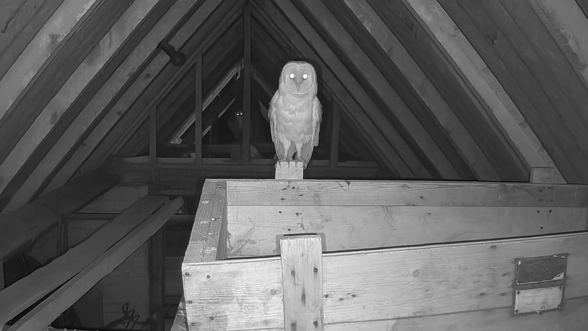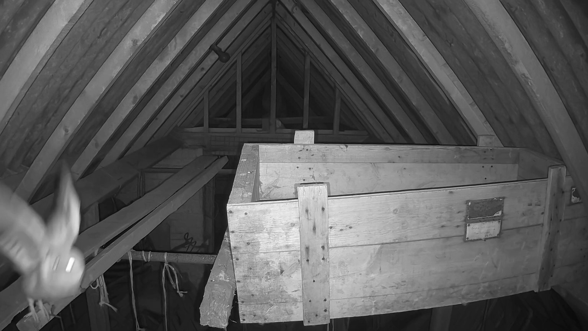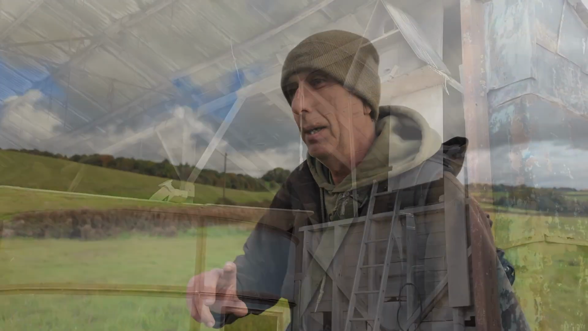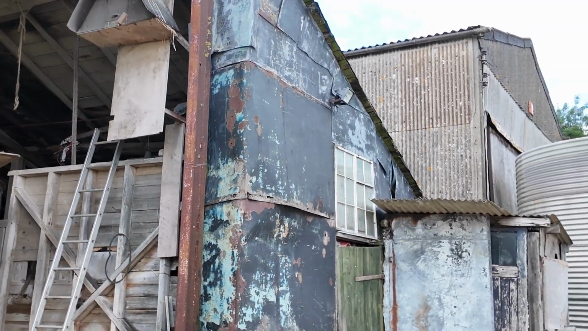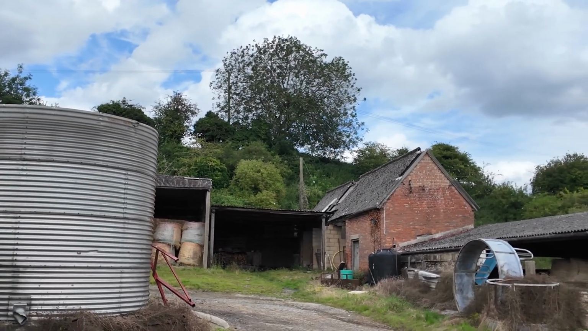And you can see here, there's an owl at each end of the barn. And as one takes off and leaves the barn, you can see it then re-enters at the other end, which gave me food for thought. So what I've decided to do, as the nest is not being used so much now, is to move the camera on the barn owl box and put it in the opposite end of the barn to see if I can catch it from both angles, very similar to where I had it earlier in the summer.